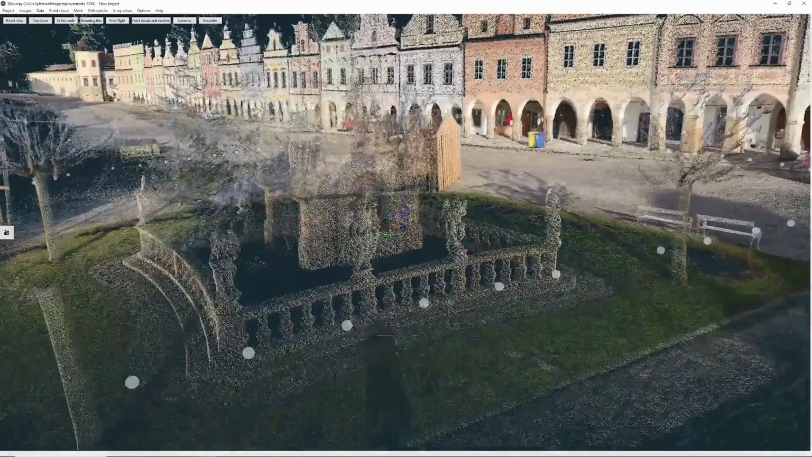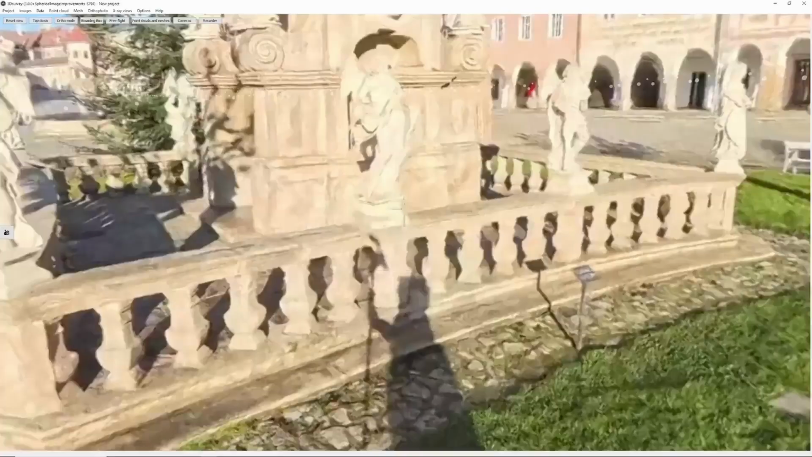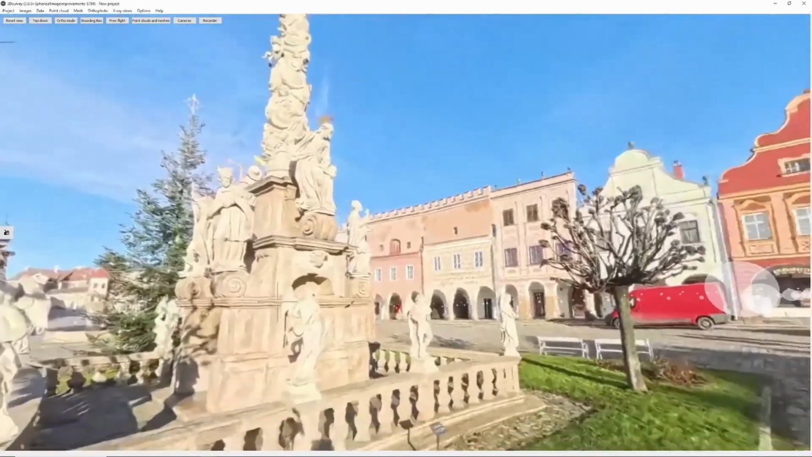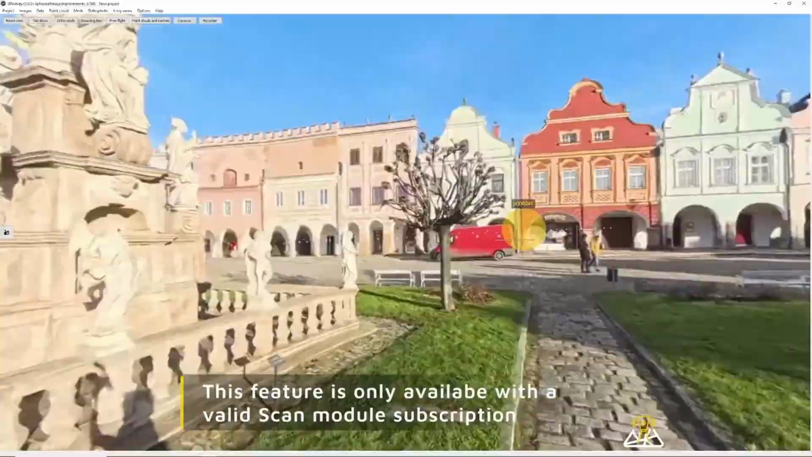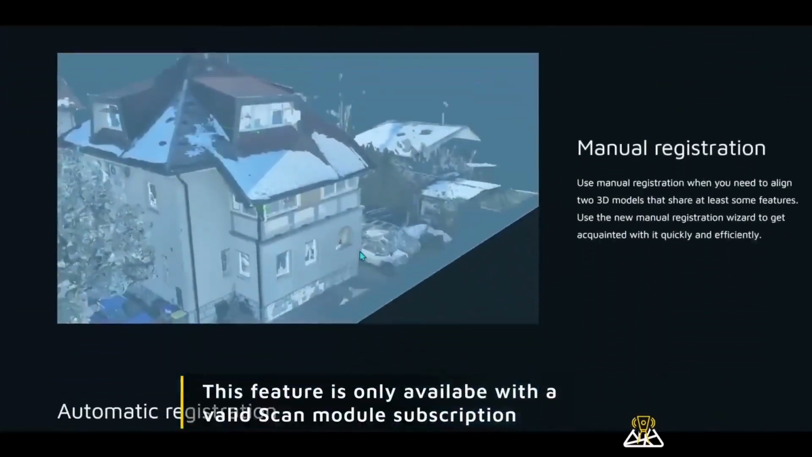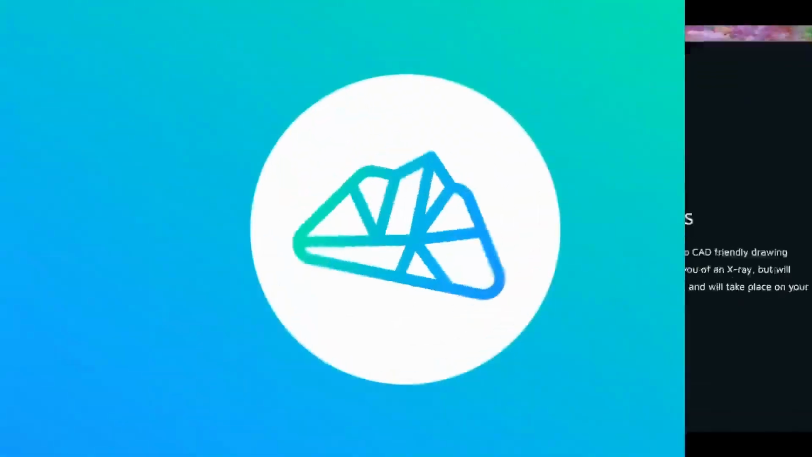Hello and welcome to another 3D survey tutorial. Today we'll see how to view and work with the spherical images in 3D survey. Just a quick disclaimer before we go on, this feature is available to users with active scan module subscription.